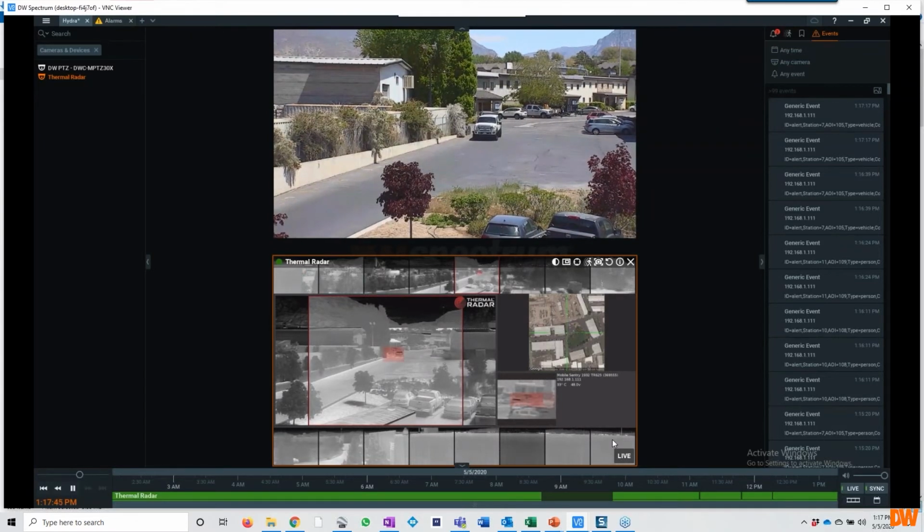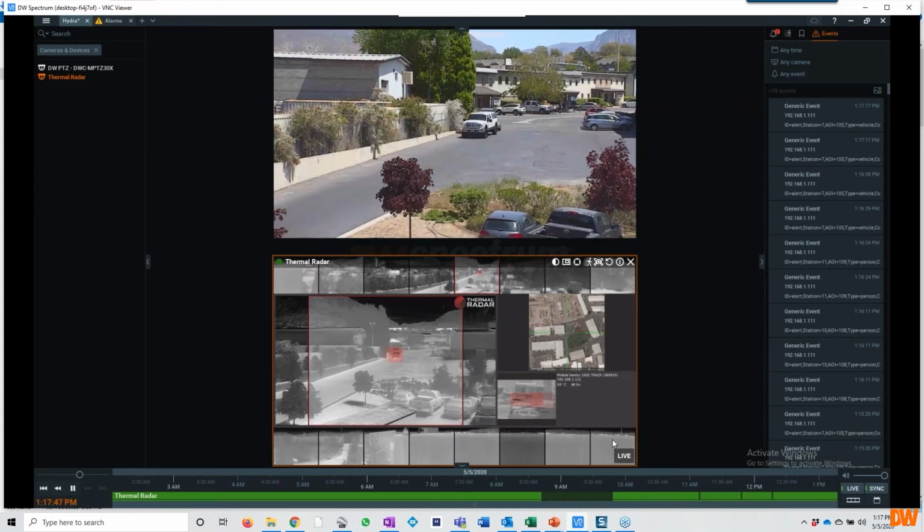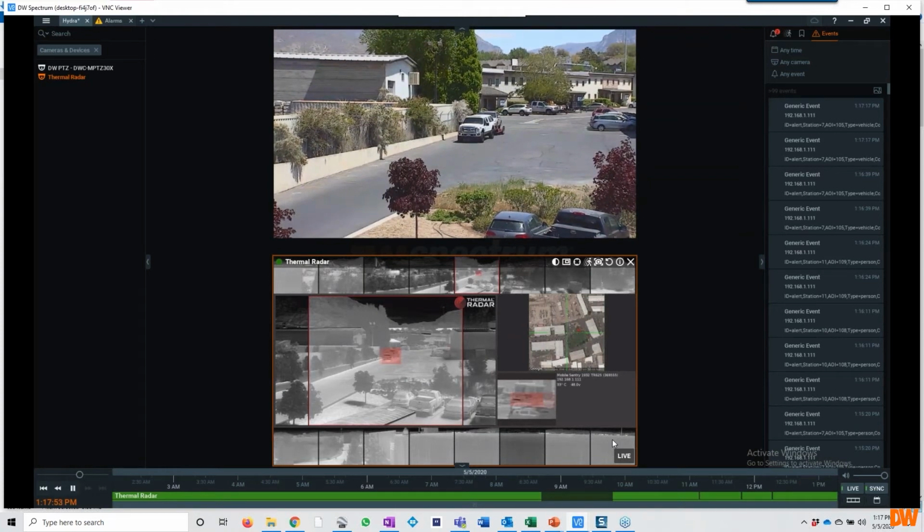But the raw feed that you saw with all the flashing pictures, that's the raw feed that we're taking and then assembling into an ONVIF accepted feed into Spectrum. So anyway, really neat solution. Again, anytime you're trying to cover a wide area, especially in the dark and at night, we do exceptionally well with detection and what I call targeted surveillance, so 360 degrees all the time.